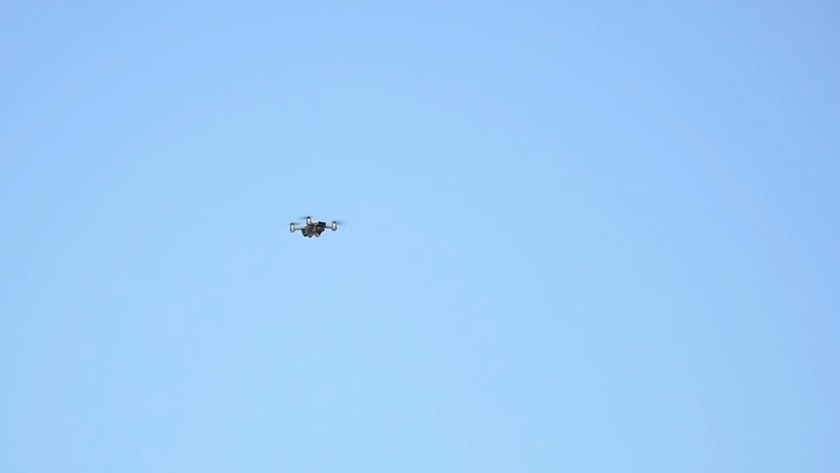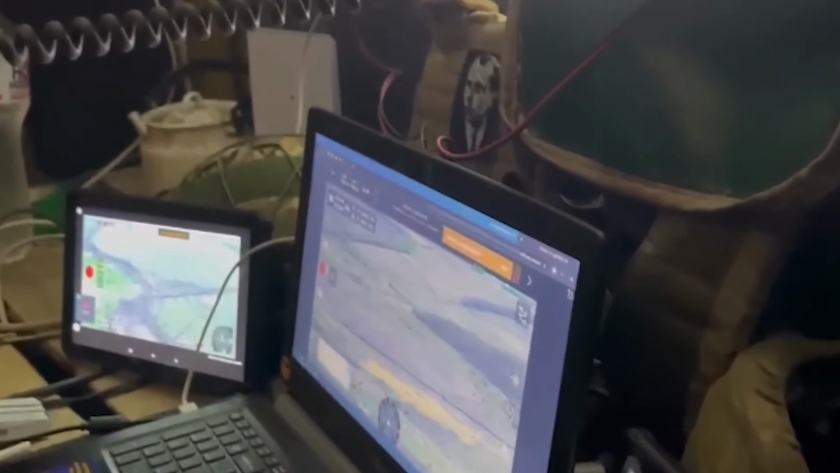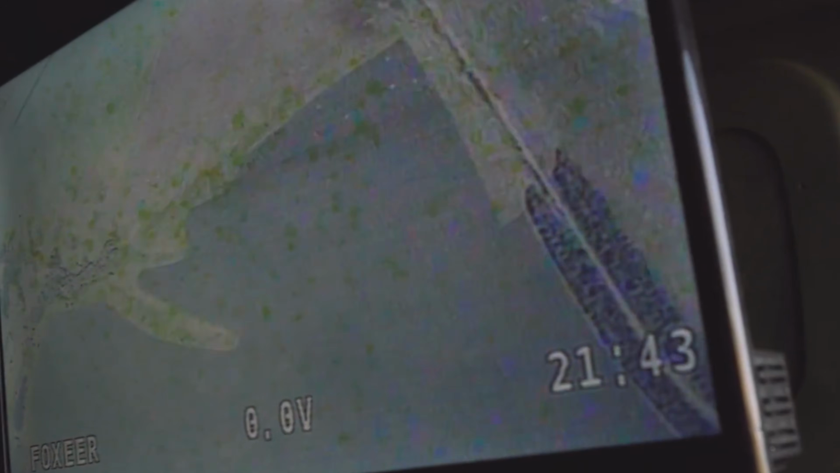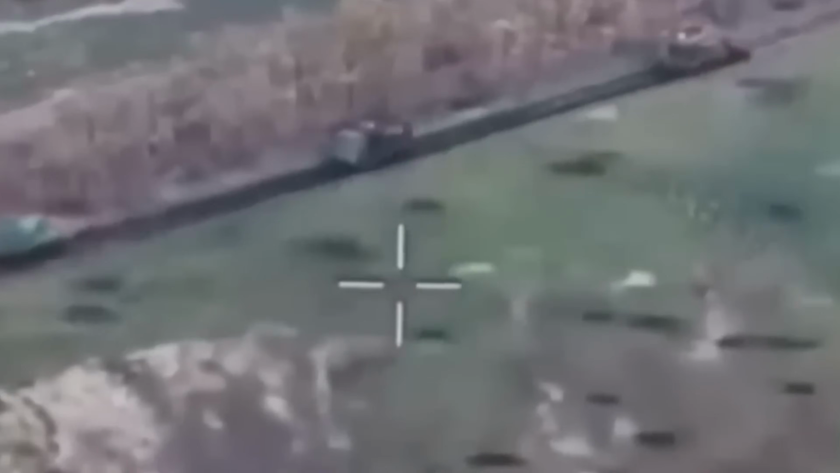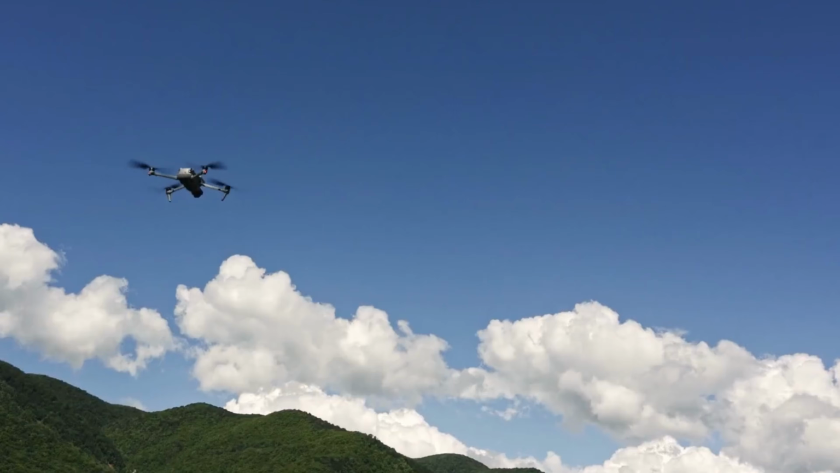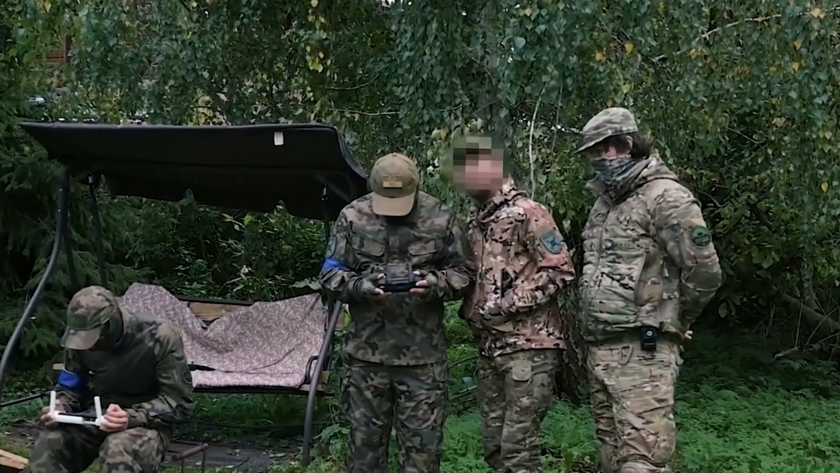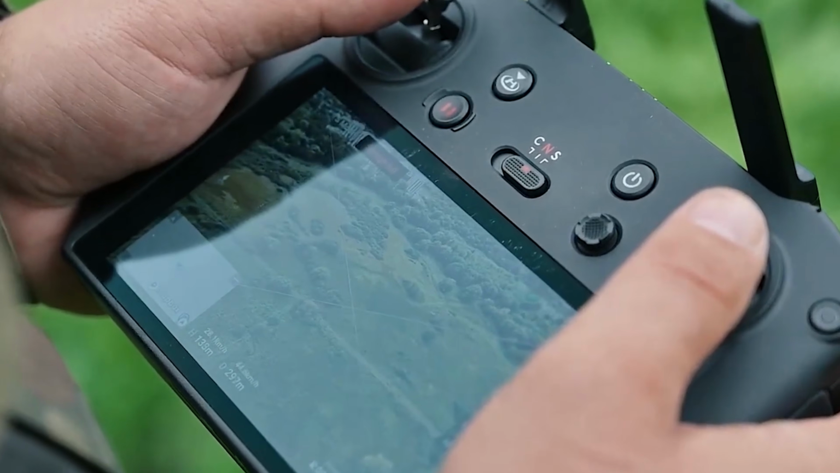Several routes were watched repeatedly, sometimes for 30 to 45 minutes at a time, until normal movement patterns became clear. Small details began to matter. Where trucks slowed down, where soldiers gathered, where communication antennas were placed, and which shelters were used after each movement. Nothing had been struck yet, but the danger was already building.